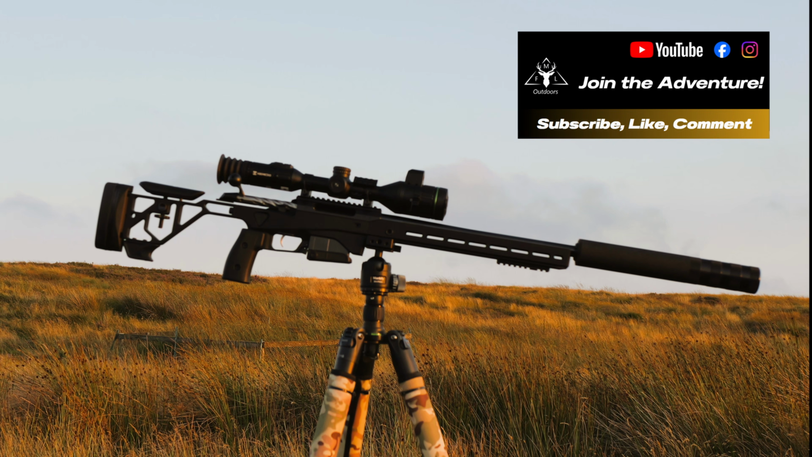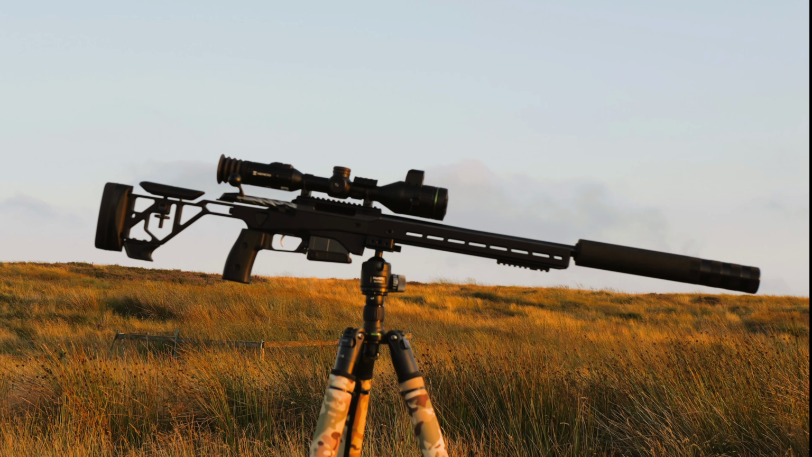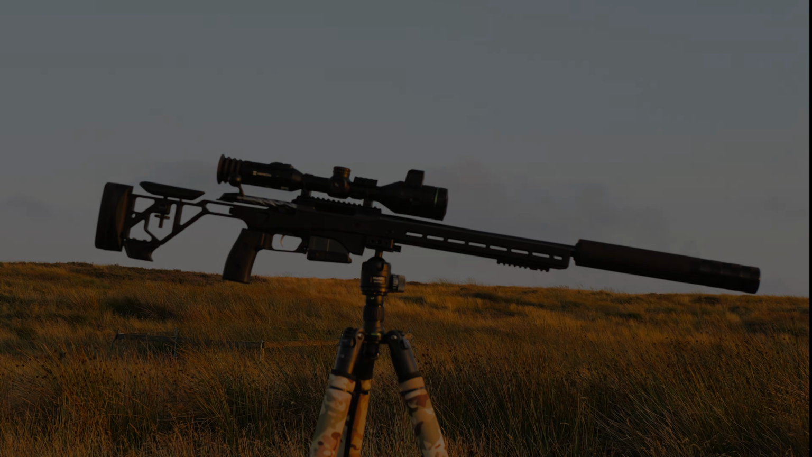Starting from left to right, we have an adjustable butt pad that can go up and down as well as cant left or right. Then there's an adjustable cheek riser. That can also be preset, so you can put it in position, and it has a button so you can push it down to take the bolt out, and then when you put the bolt back in, you just press the button and it will go back into the position that you last had it set.